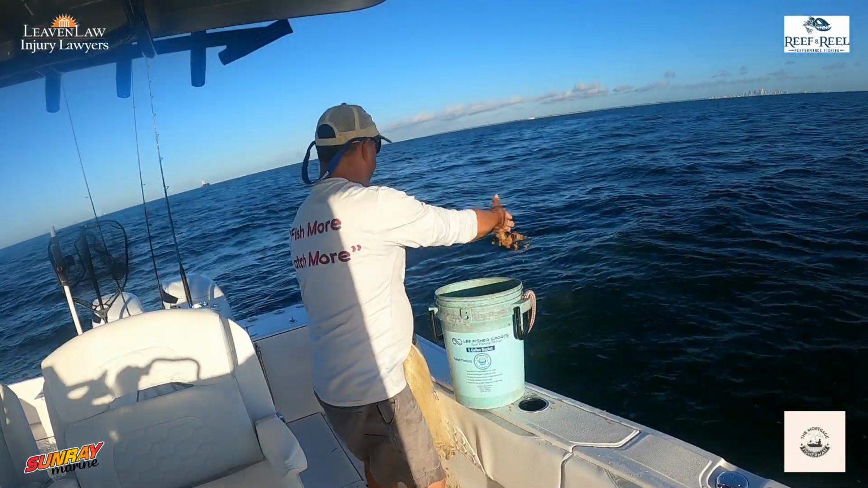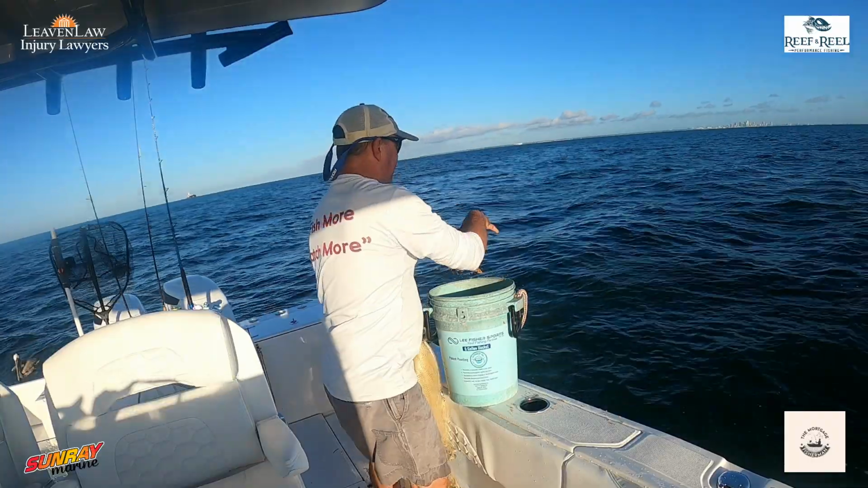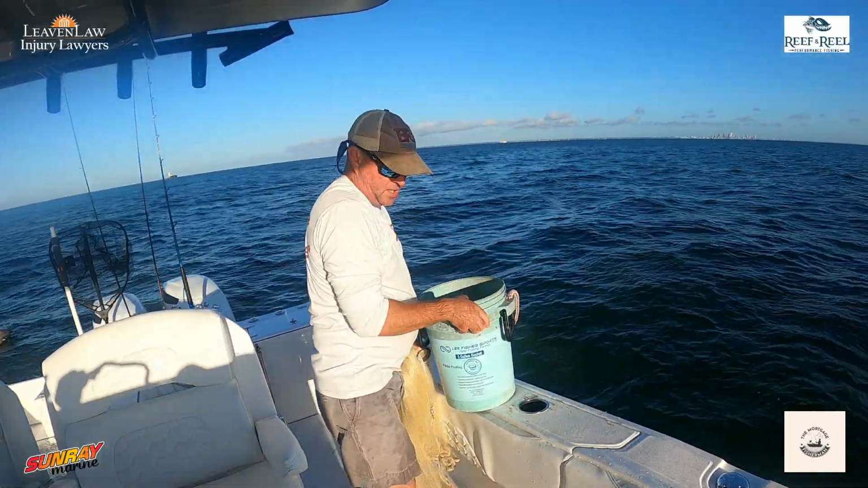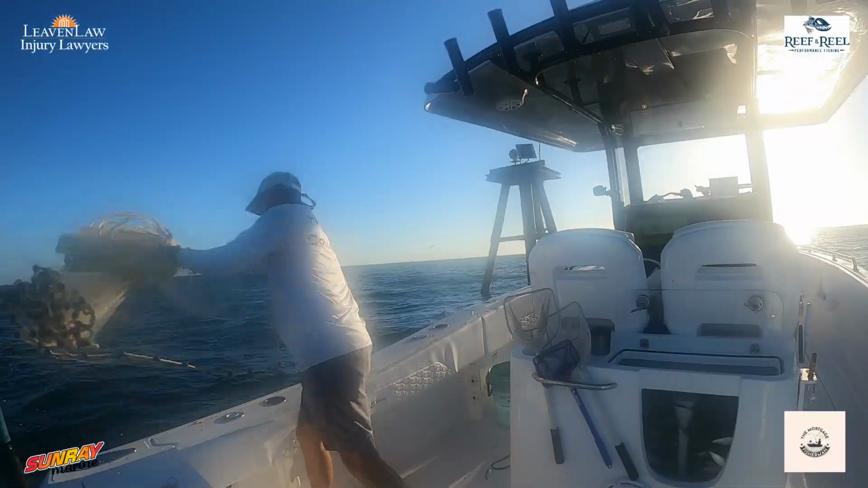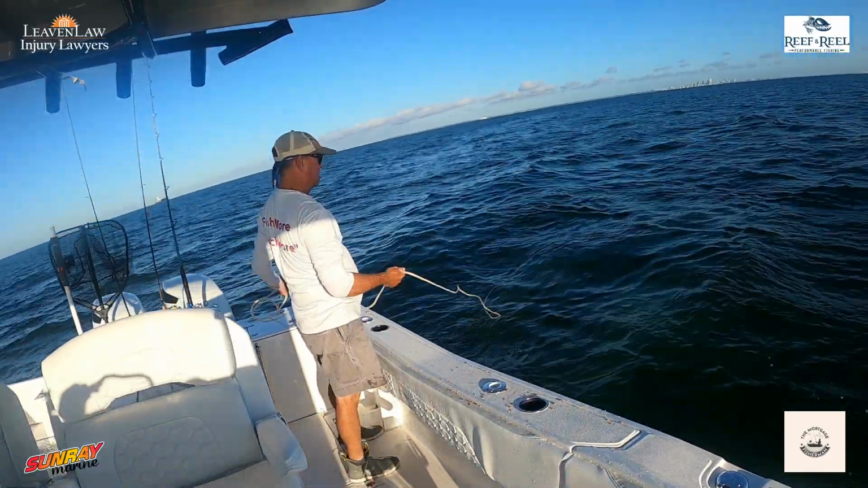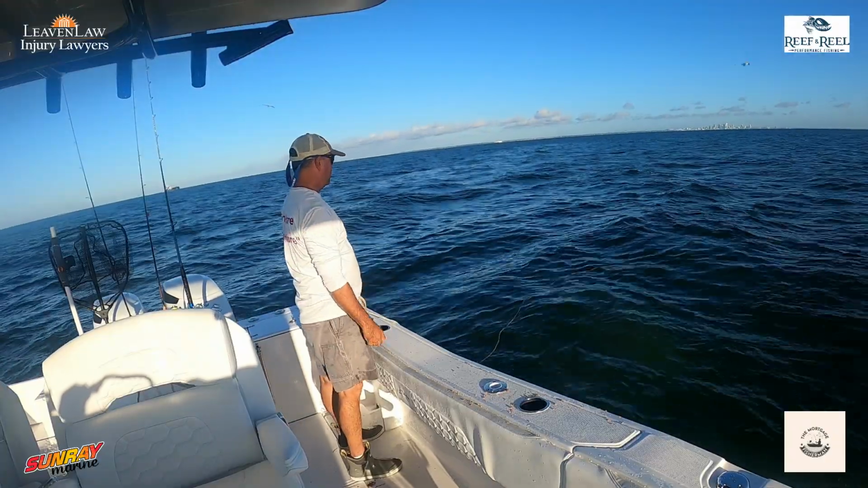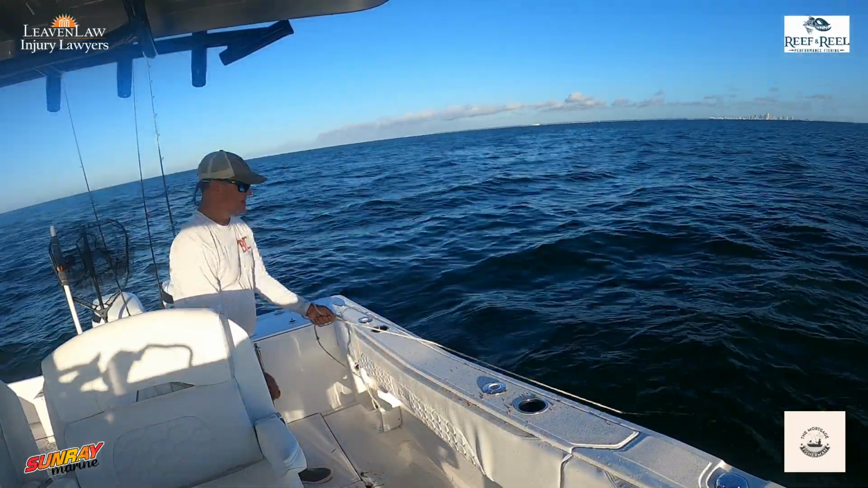So I just mix it with a little bit of water and start chumming. Right now the tide is barely coming in and those bait fish are right up on the surface. So I'm going to go ahead and get ready to throw. And boom, just like that, I can already see him flashing in the net. And I can feel him hit the net, so I know that the net is loaded with bait.